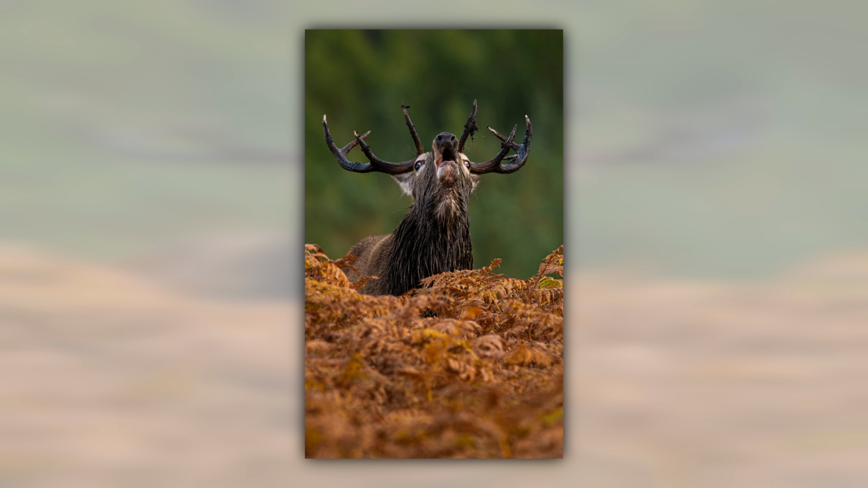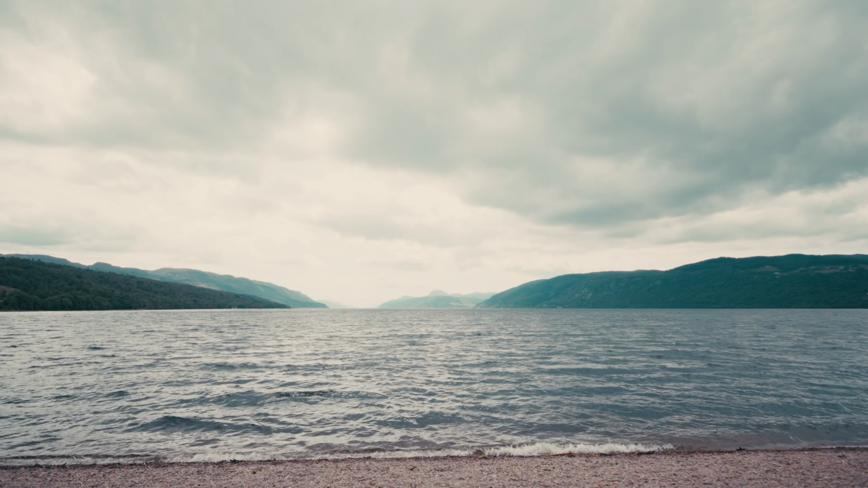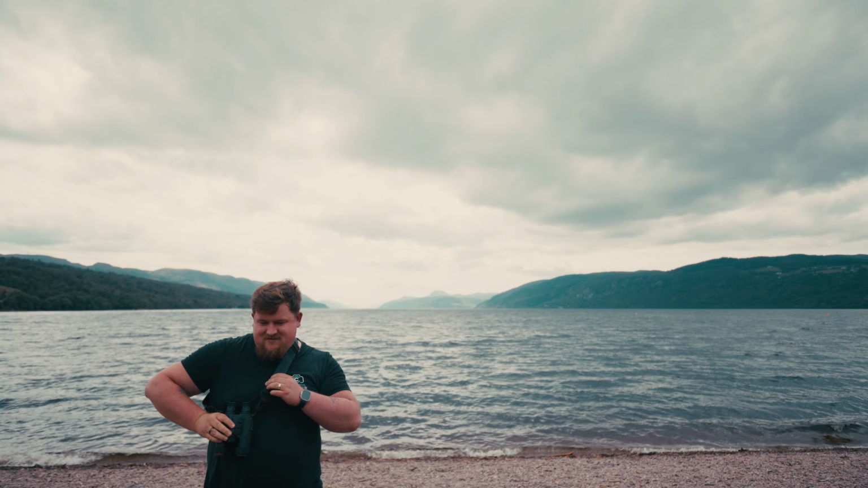You needed to go forward a little more. In the middle, see? No. I'm a stickler, sorry. No, it's fine. Oh, that's perfect. Yeah. That's bang in the center of the frame. Looks really nice.